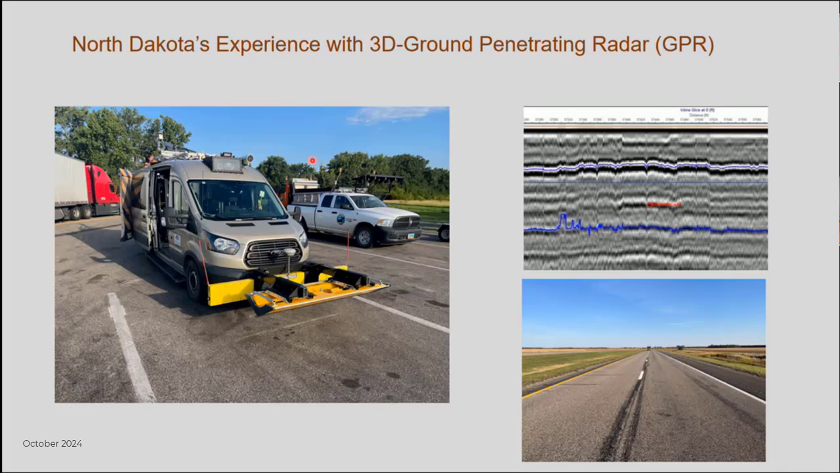Okay, welcome everyone. I'd like to share with you an experience we had this summer in the Grand Forks District with three-dimensional ground penetrating radar, or in short, 3D GPR. In general, 3D GPR differs from regular ground penetrating radar in the sense that it's actually three-dimensional, and you get coverage across the whole width of the road as well as longitudinally.